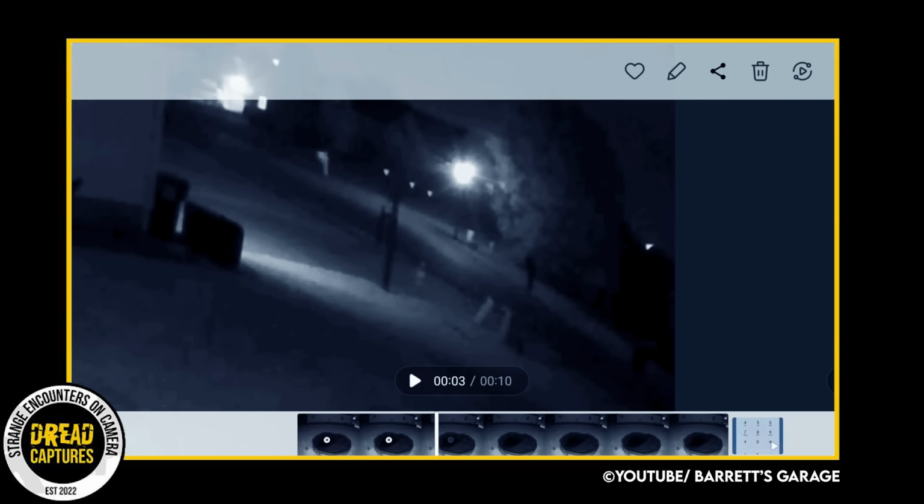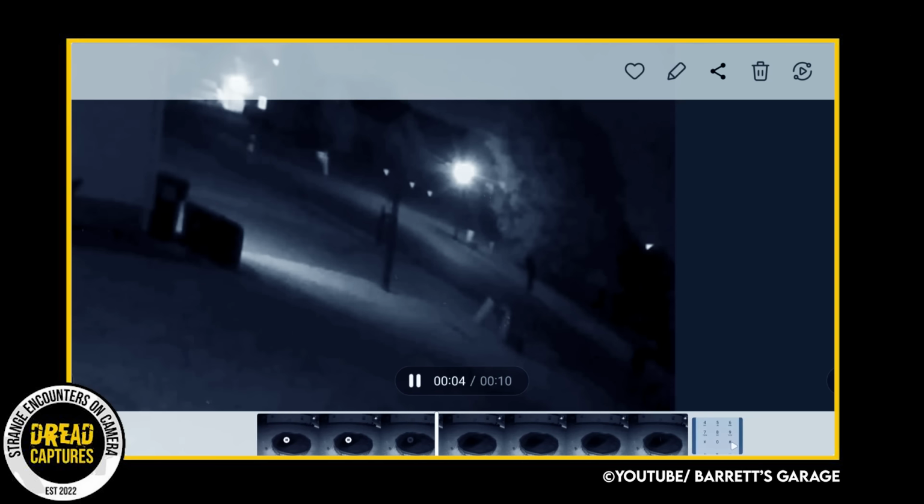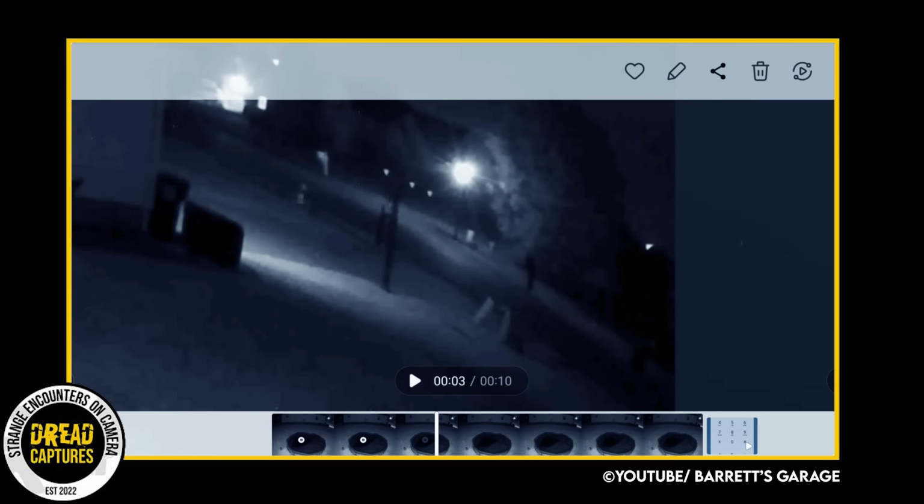What do you guys think of this footage? Is it just a person running down the sidewalk or through the yards? One viewer mentioned it could be a spider spinning a web in front of the camera, causing the appearance of something bigger in the distance. Could it really be a ghost?